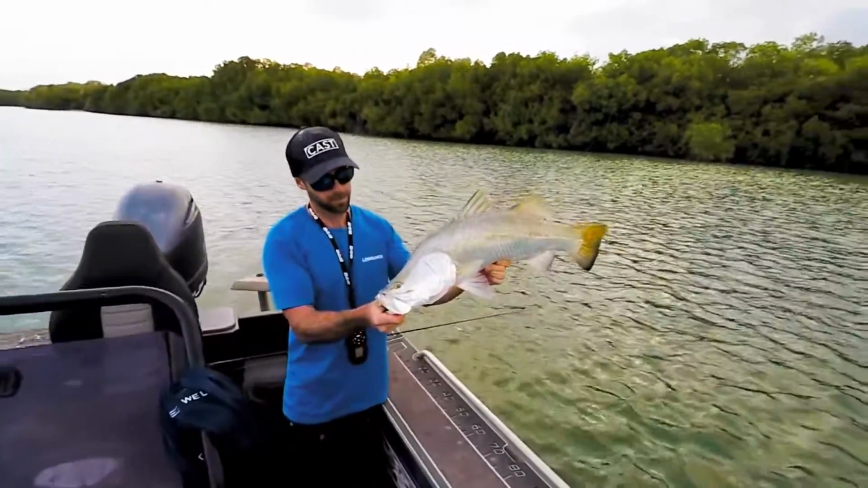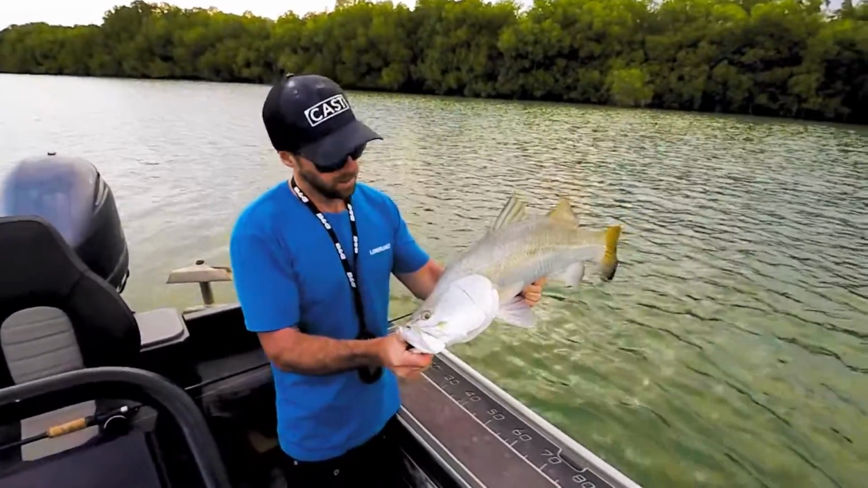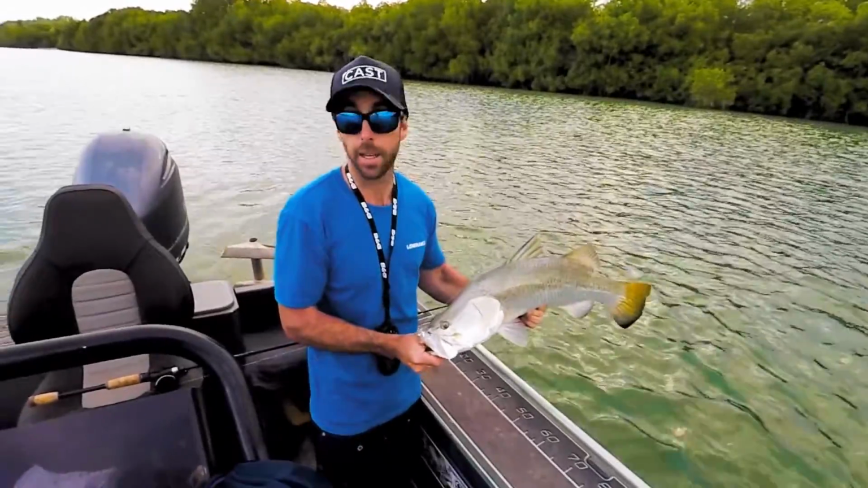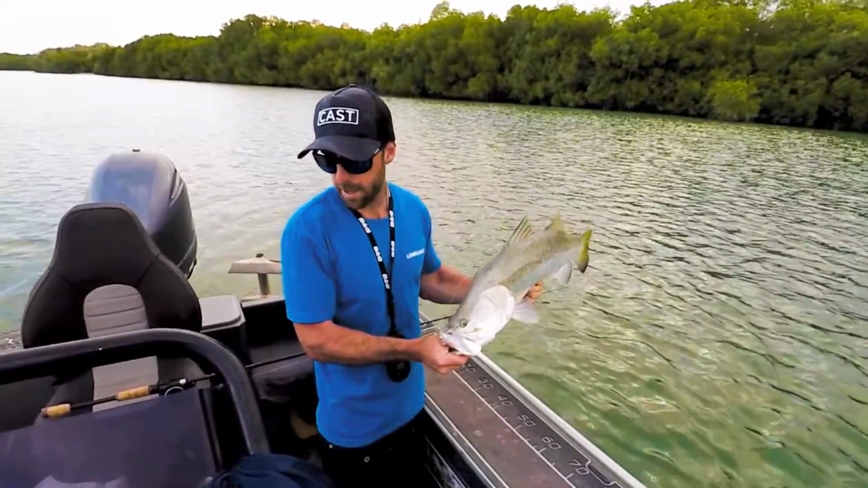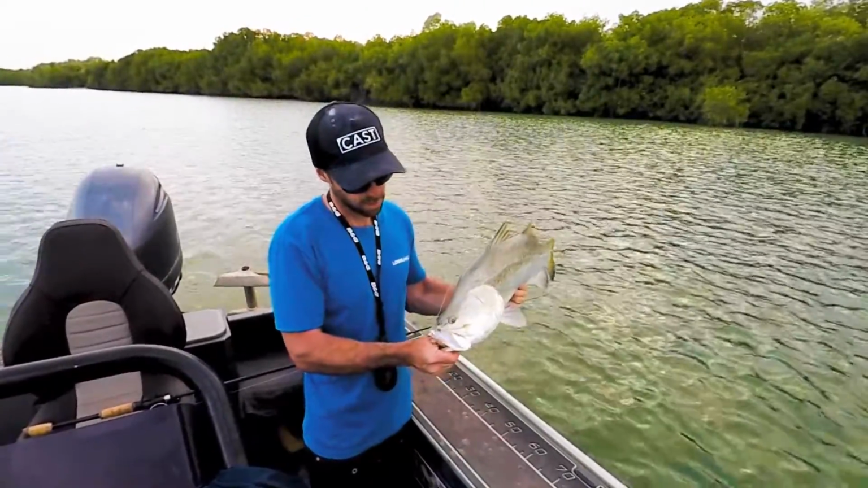Been having a ball this afternoon using this active target, and the barramundi have been on fire. But we're going to call it a day, head in, have a bit of a feed and get some shut eye and do it again tomorrow.